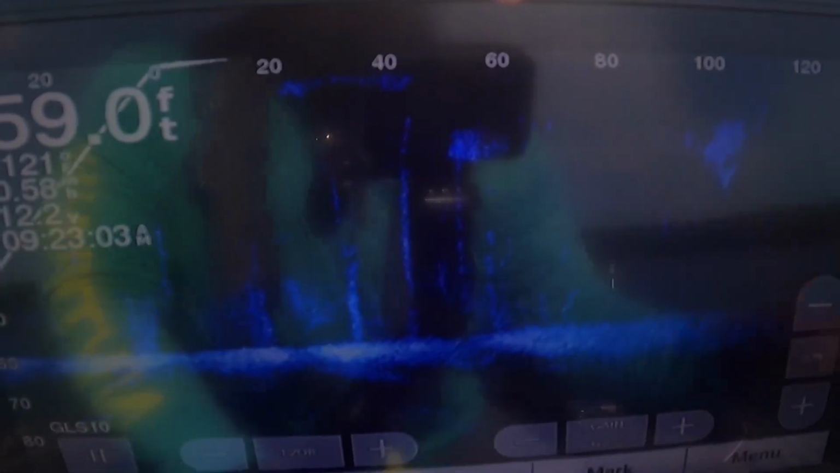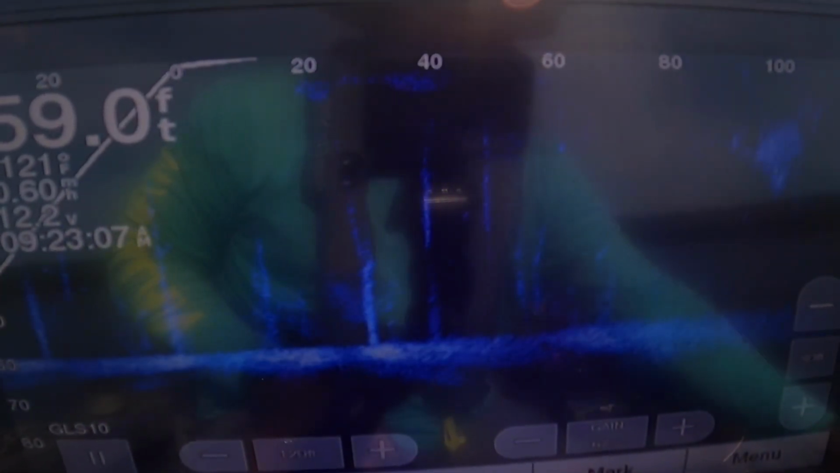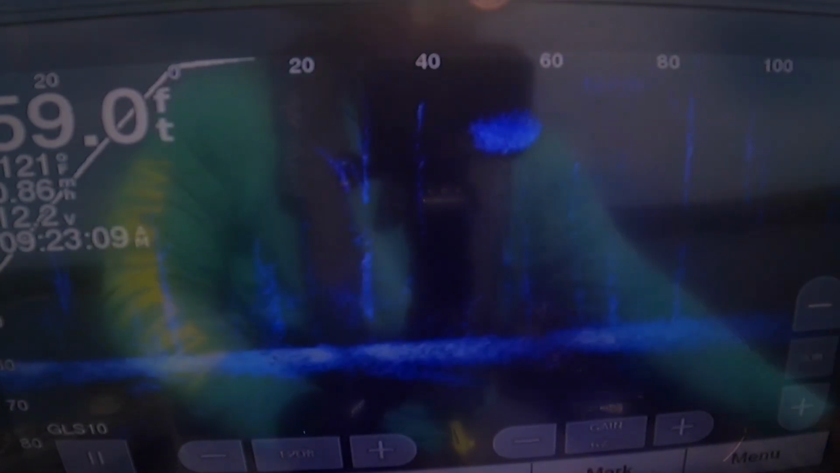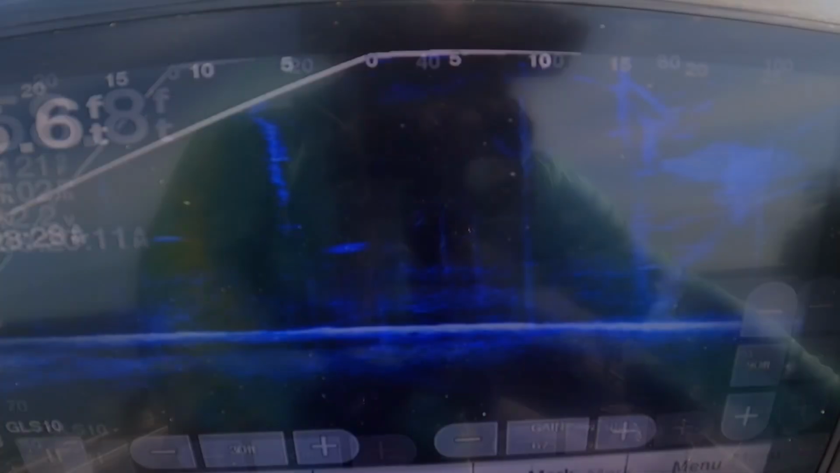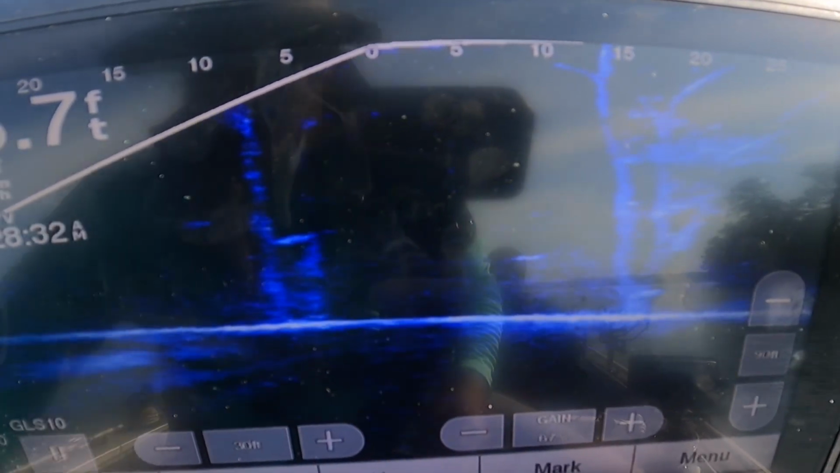All right. Fish are not cooperating today, but we finding them. And they just ain't cooperating. We finding them. Yep, if you can't catch them, learn something.